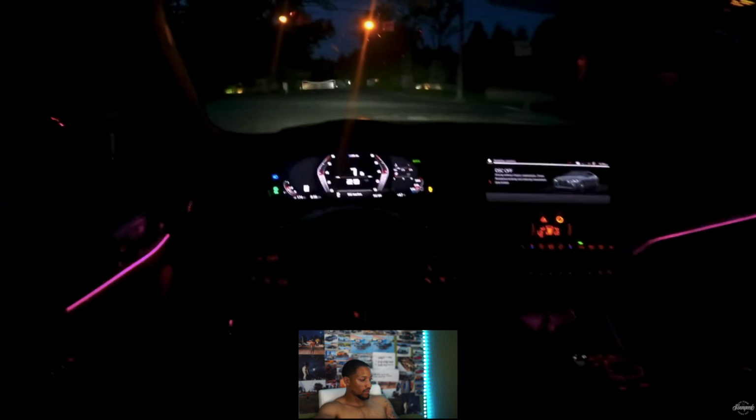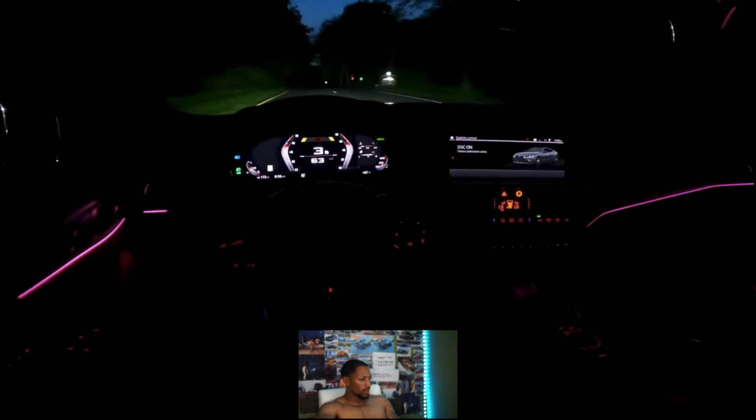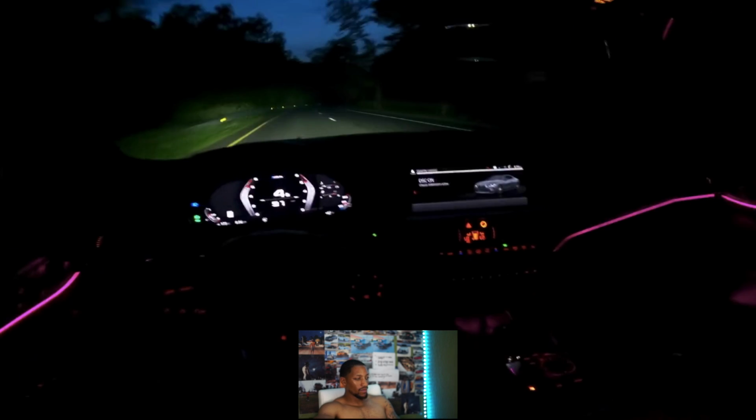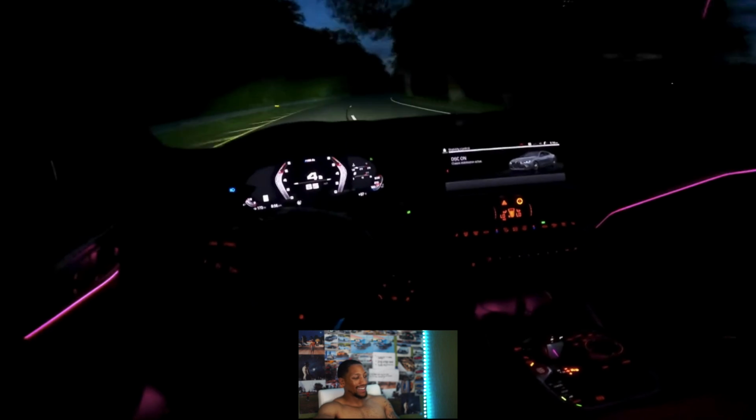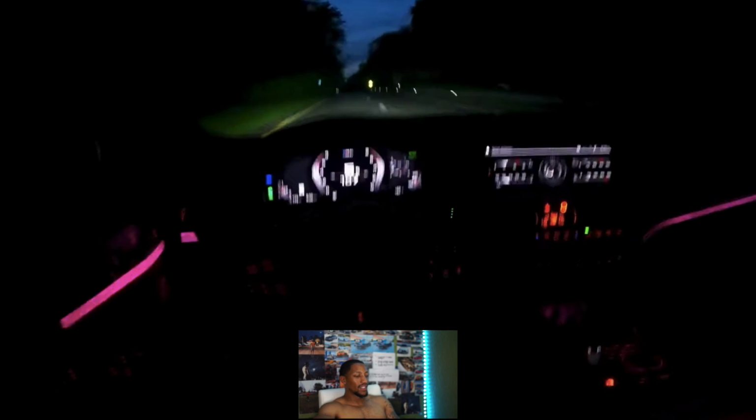Ooh. The interior is just so nice too. The little lights are cool.